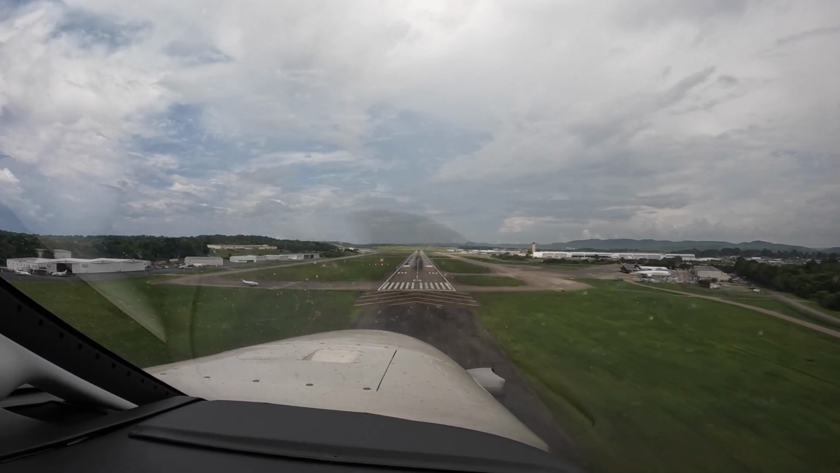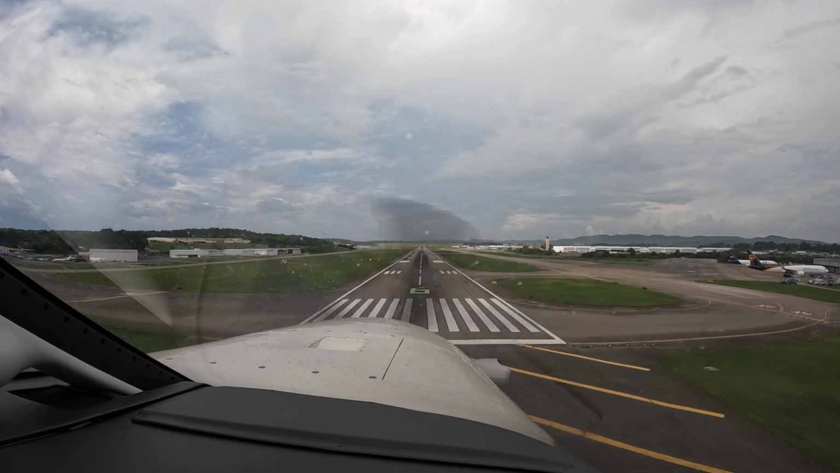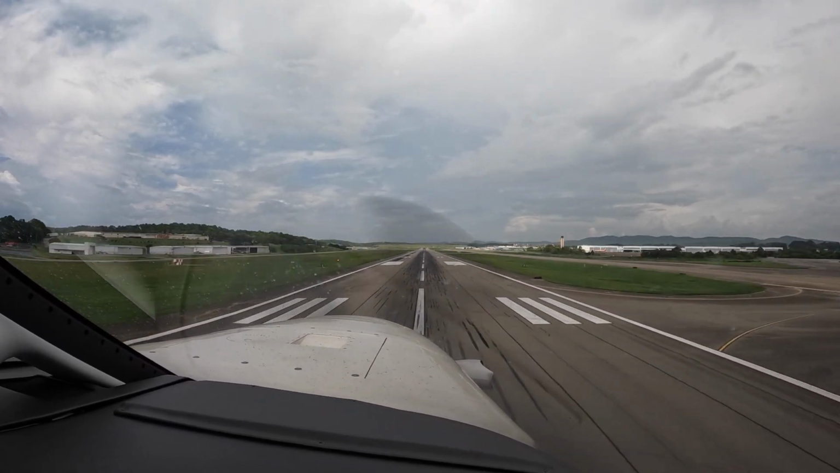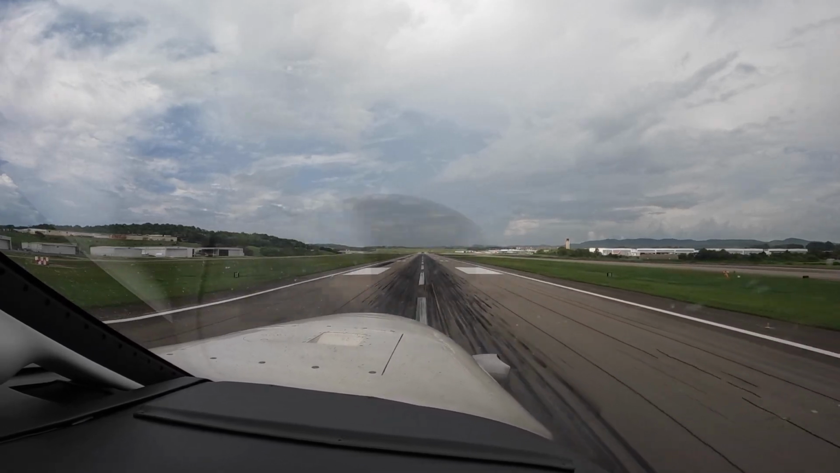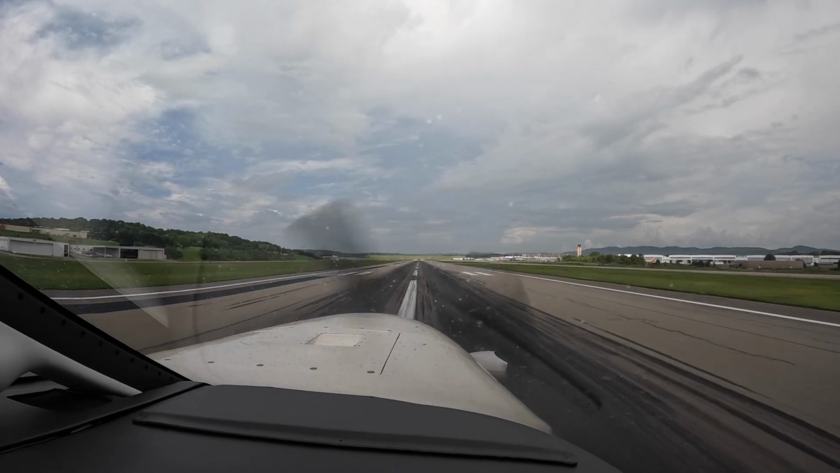Now when we get over the numbers, gently, don't raise the nose, just gently begin running the trim and bring the power to flight idle. Do that now. Flight idle. Yep, hold it off now. Hold it still, just hold it still.